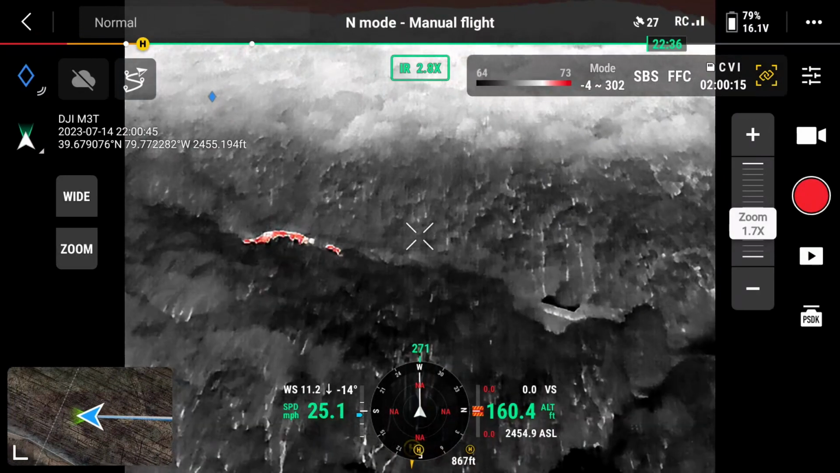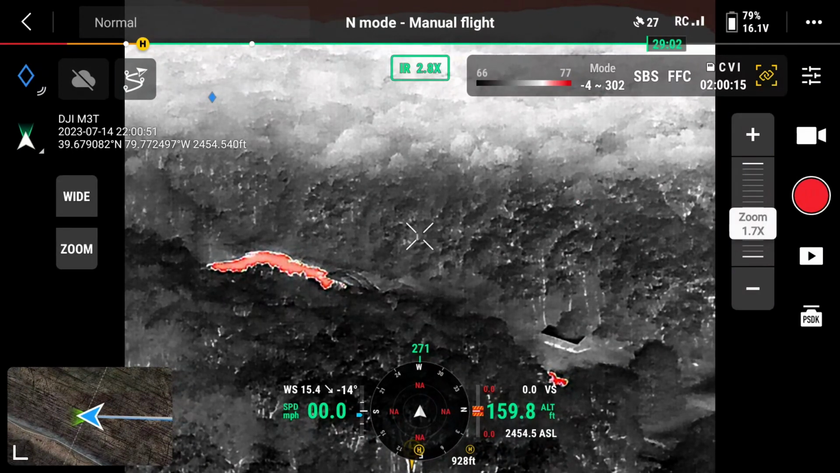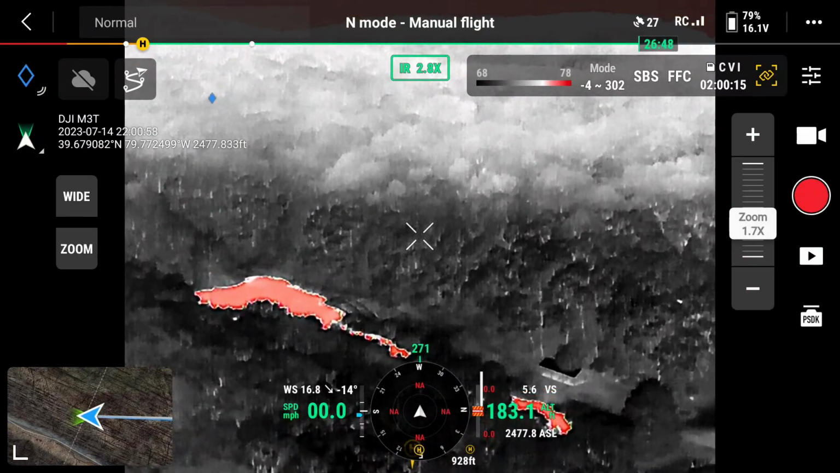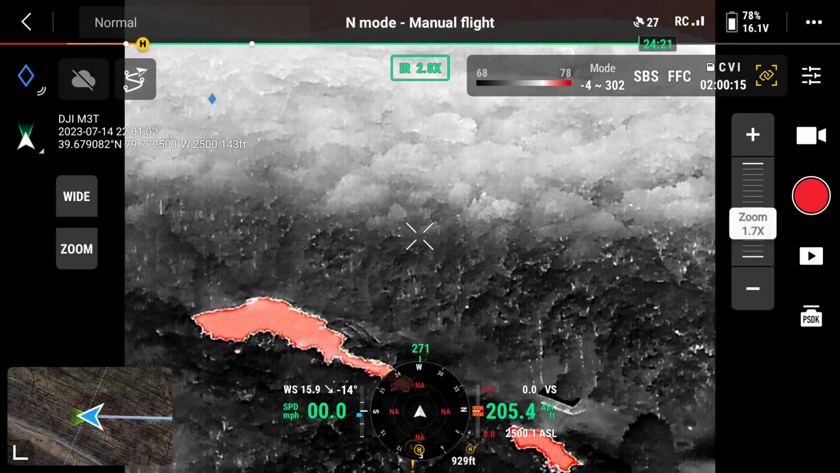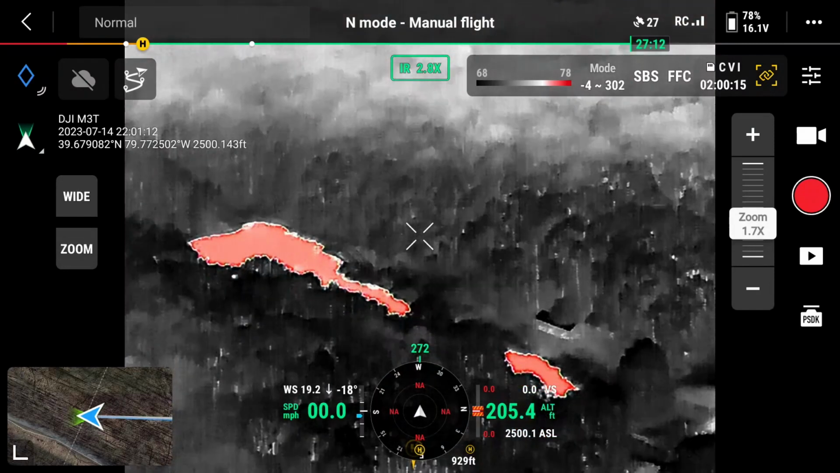We're still on a bearing of 270 at 159 feet AGL. You can see the shelter in view and the lake in red, which is nice and warm water. With the tint palette, the warmer objects show up red and the cooler objects are gray, shaded down to black.